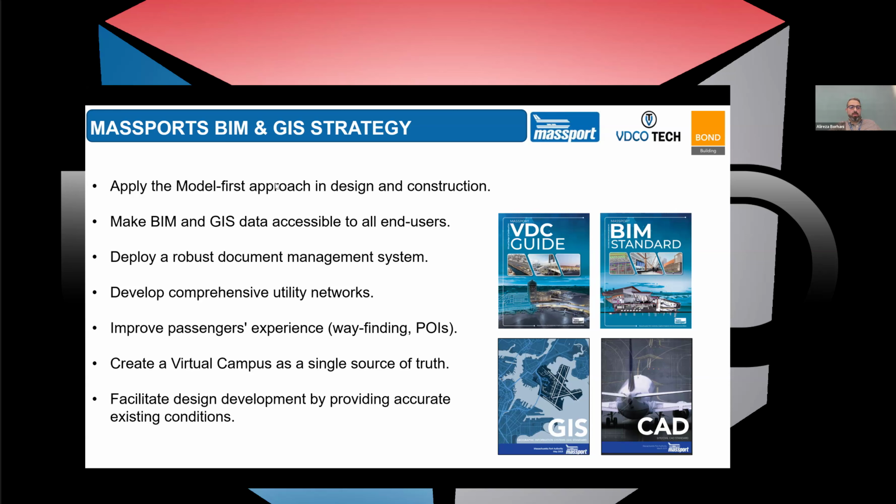One of our ultimate goals is to create a virtual campus as a single source of truth. I'm sure you're familiar with the term single source of truth, whether it's realistic or not, whether it's doable today based on the technology, and I personally think it is doable. We want a virtual campus that accurately represents all the buildings and infrastructure that we have in the airport, and we have numerous use cases once we have such a 3D accurate representation.